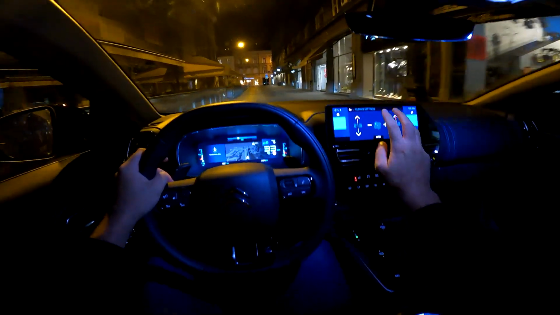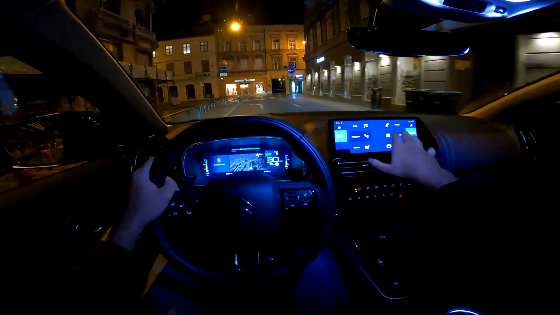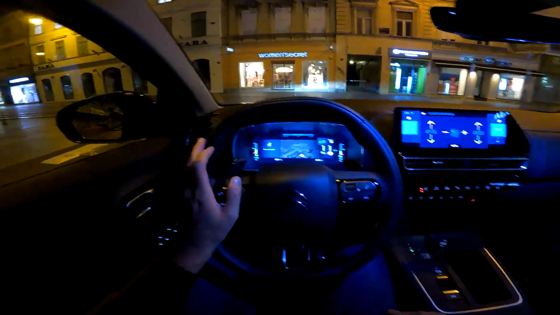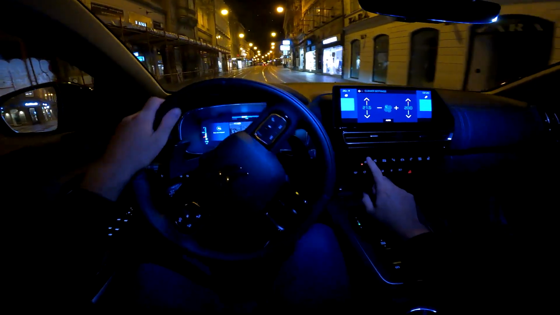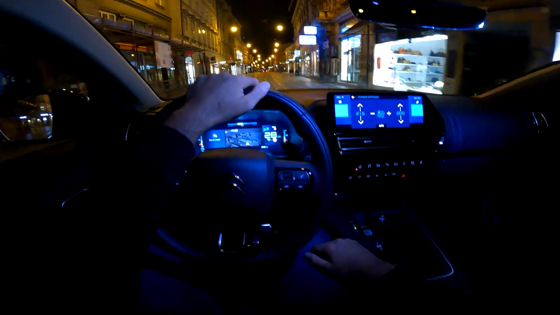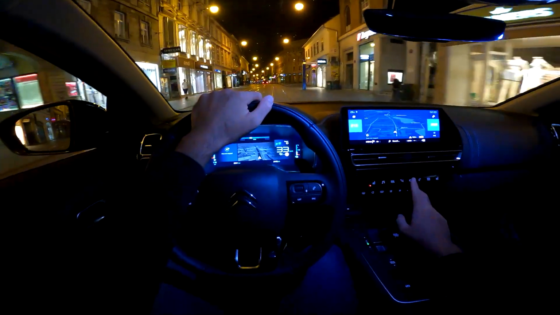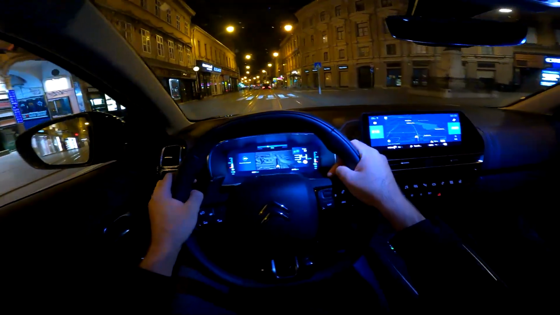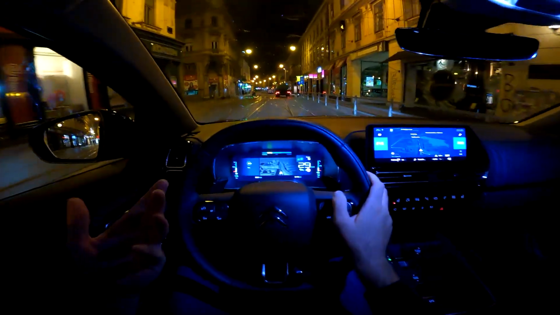And yeah, well, if you press the screen with 3 fingers, you go into the sort of hidden home menu, and then you can choose between various options. There's also this panel where you also access various things that are available, for example, radio, AC, navigation, car settings, and stuff like that.